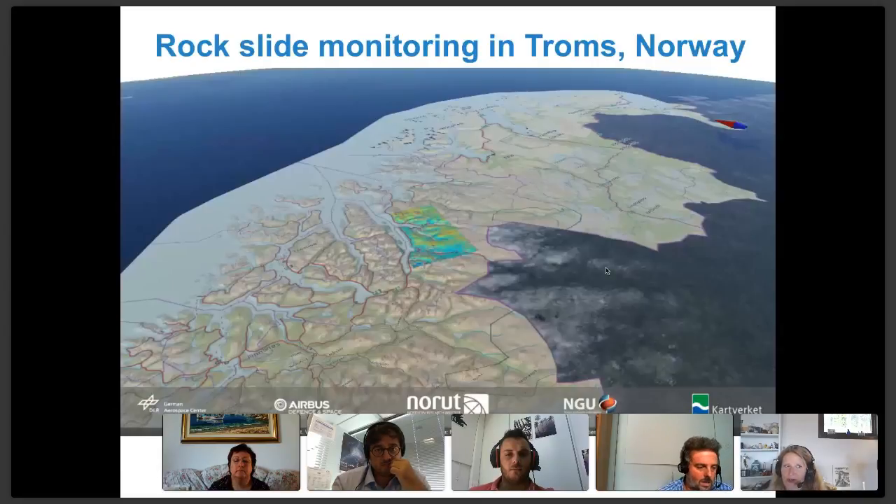As you heard, there are many more applications than just landslides that you can use InSAR for, that Dag Anders pointed out.